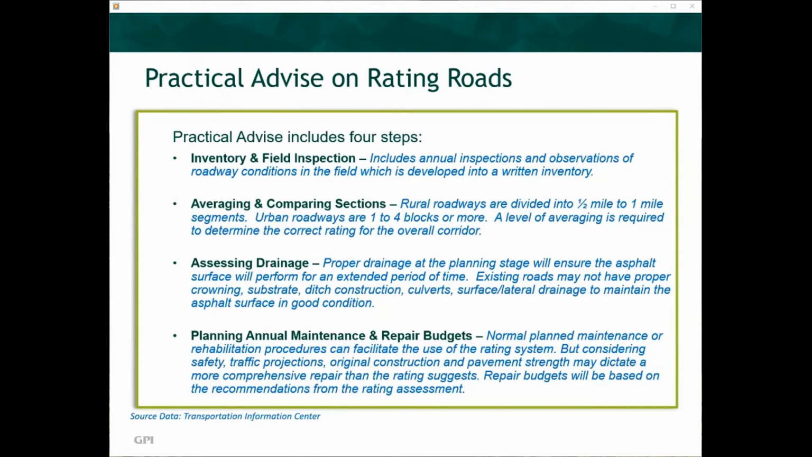Normal planned maintenance or rehabilitation procedures can facilitate the use of the rating system, but considering safety, traffic projections, original construction, and pavement strengths may dictate a more comprehensive repair than the rating suggests. Repair budgets will be based on the recommendations from the rating assessment.